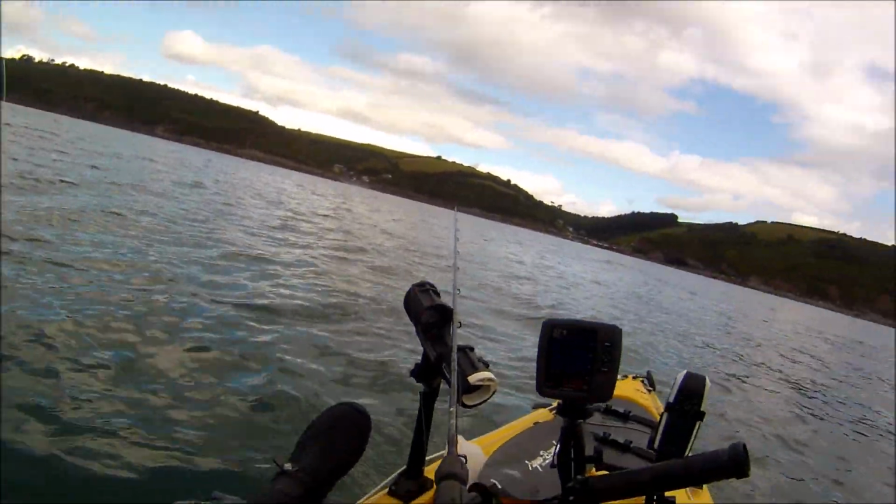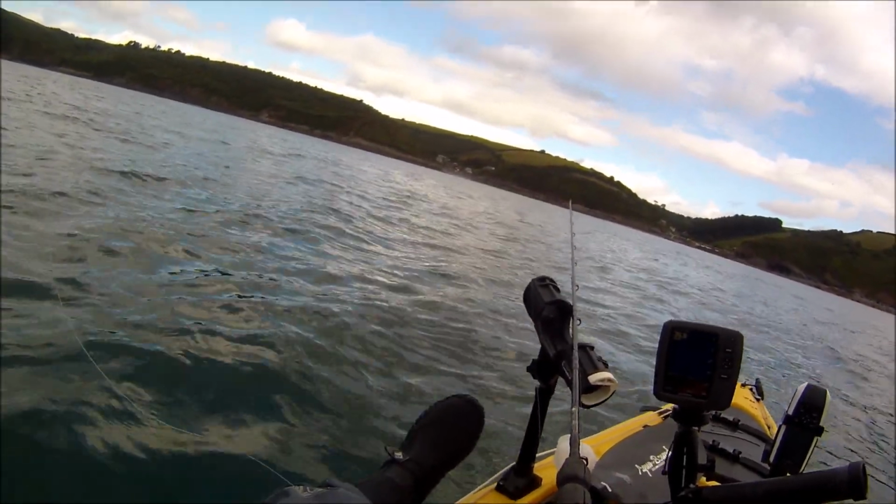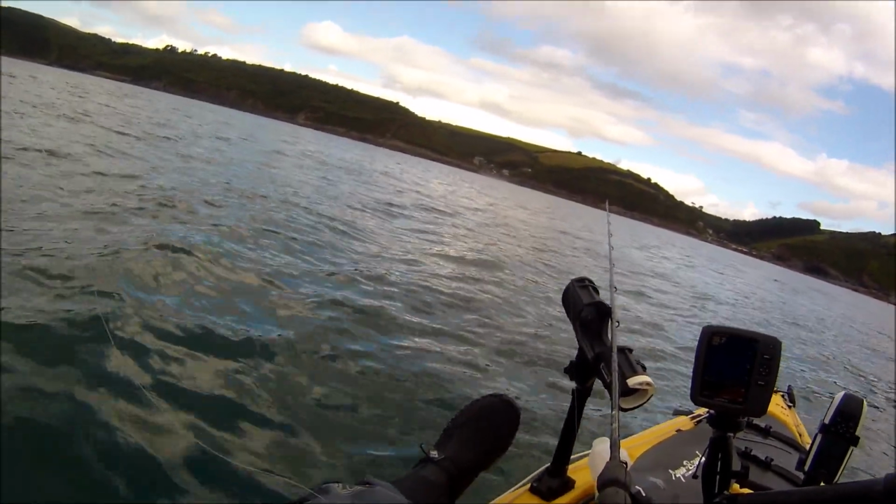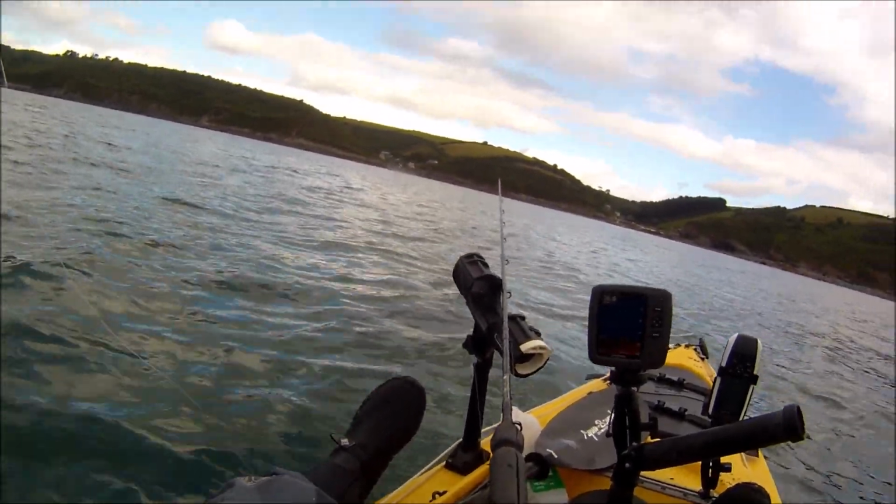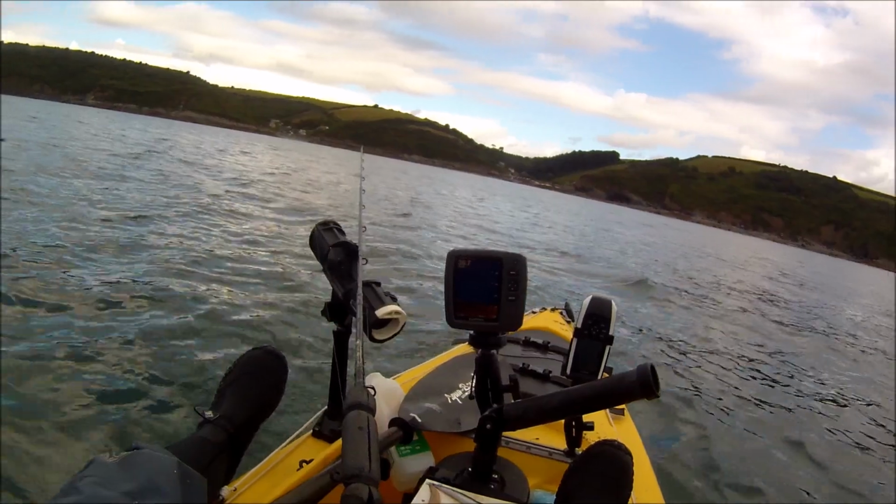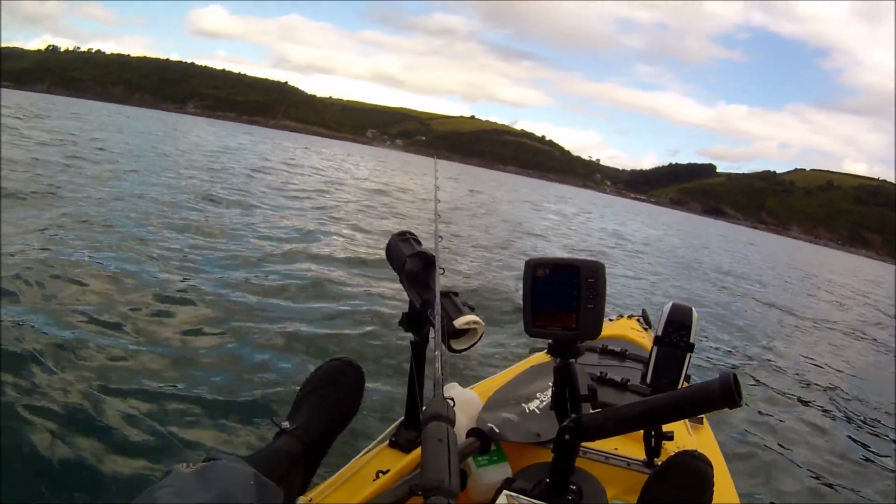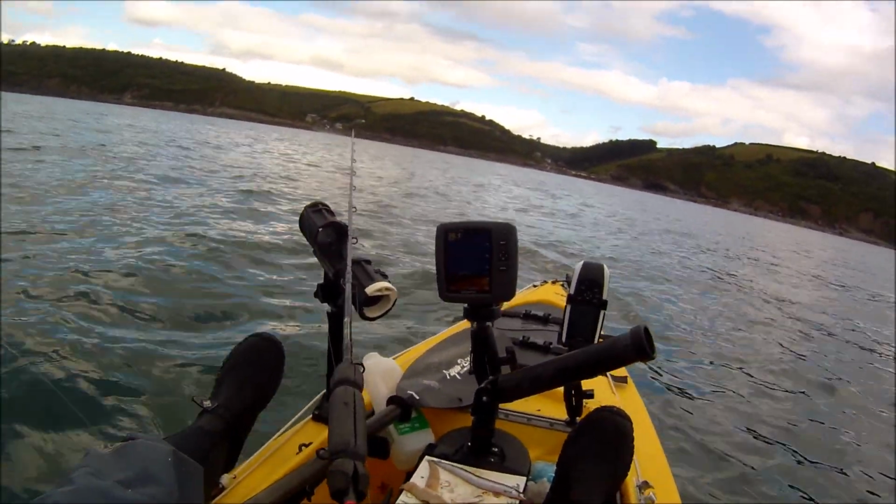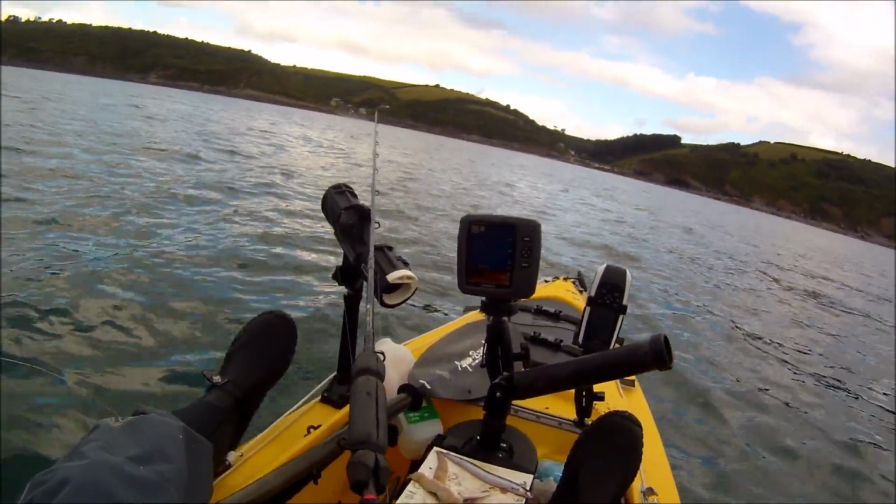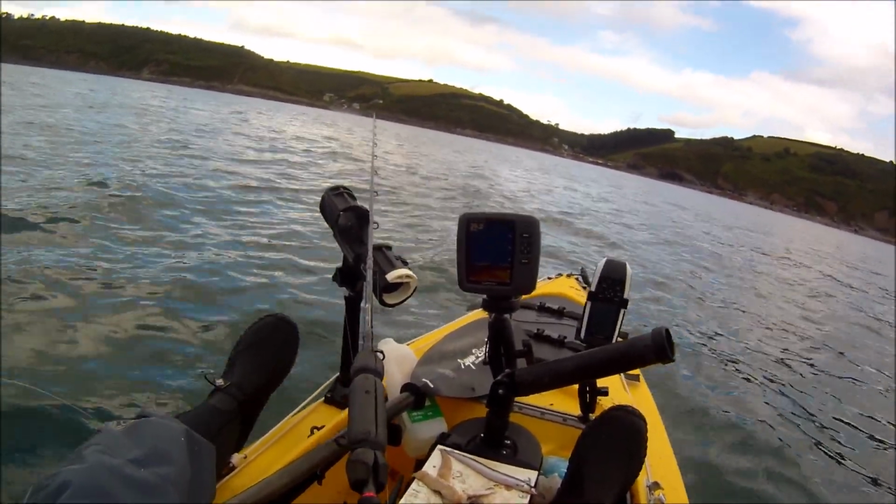Whereas if I didn't have the drift chute, I'd have to fish two rods on one side of the kayak. If I try to fish one rod one side and one rod the other, of course the line of one of the rods is going to cross under the kayak and it's going to be a bit awkward. So the drift chute is a great asset, and if you've seen my video using the drift chute when fishing on a kayak, you'll see I go through this.